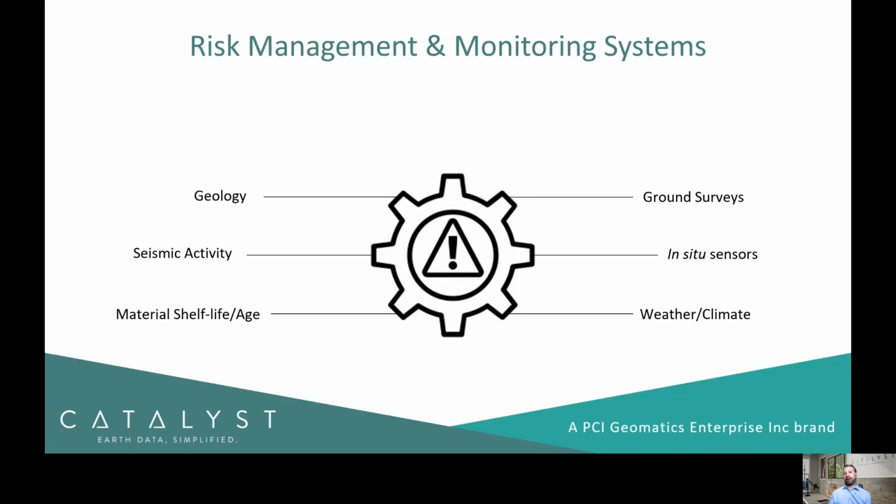So if we look at a very generic example, a standard risk management and monitoring system, where you're trying to identify, let's say for a bridge, whether or not there are any impacts, or a dam might be another type of asset that would be monitored here, construction sites, etc. Often these systems are taking in a variety of different data types.